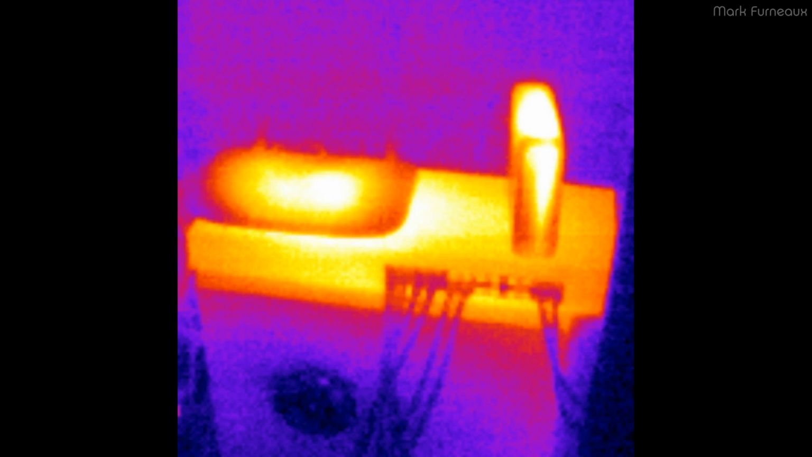So you can see, for example, that switch. There's more heat on one side than the other. Now, that could be heat from the switch. It could just be that the processor that's mostly getting used is on that side. Now I know for a fact that actually the power supply is under there, so that's why that's hotter than everything else.